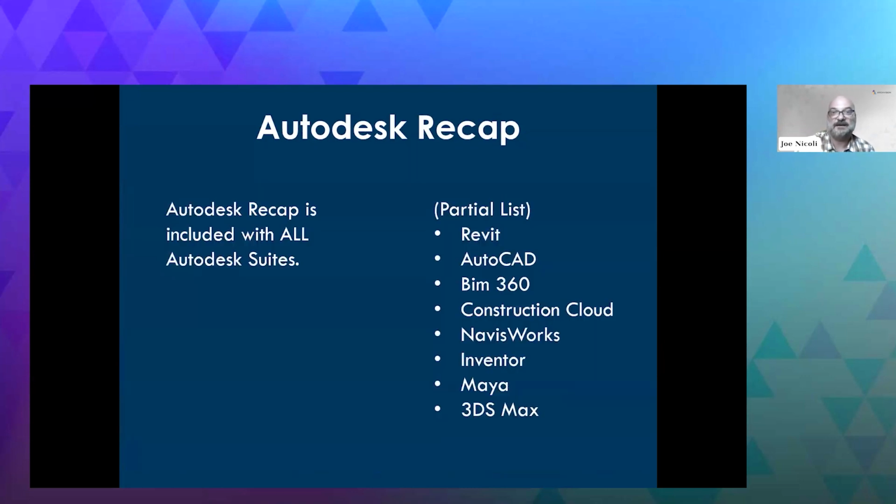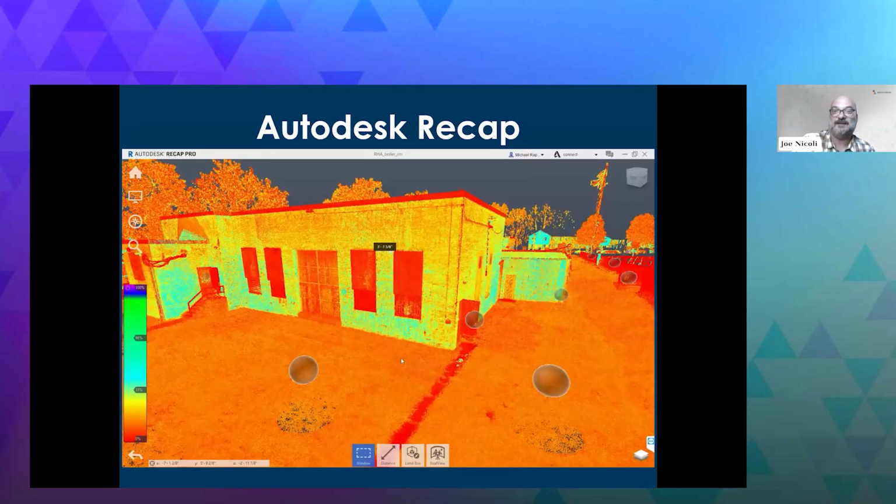So real quickly about Autodesk Recap. If you have any of the Autodesk suites, you have Recap. And this is just a partial list of what all it will import into from Recap. If you don't have any of these, Recap, I believe, is $300 a year. So it's a very small price to pay. And what you get with it is a lot of ways to interrogate the data.